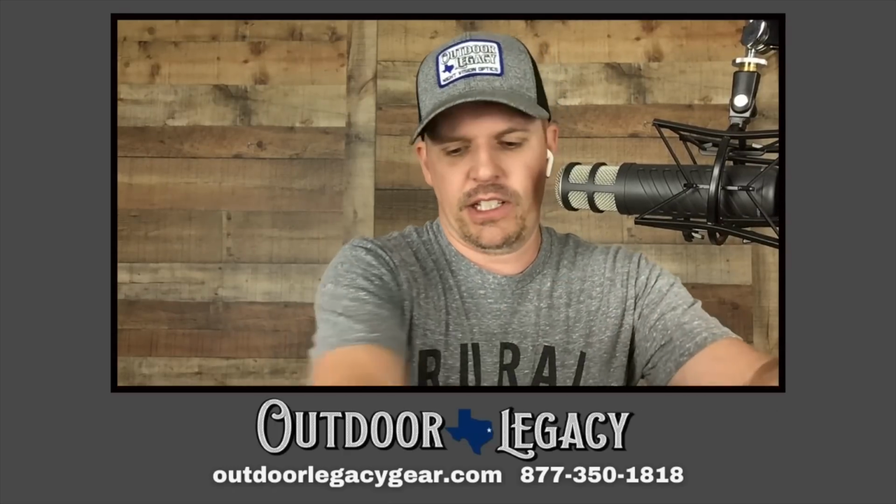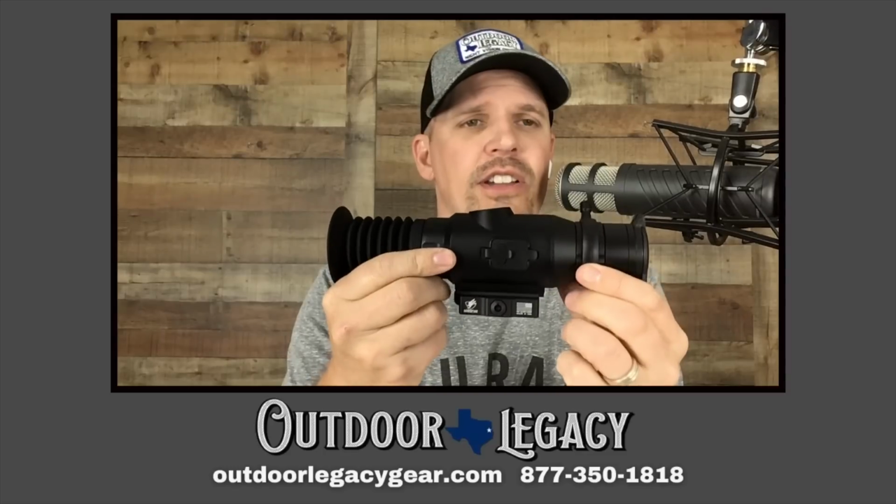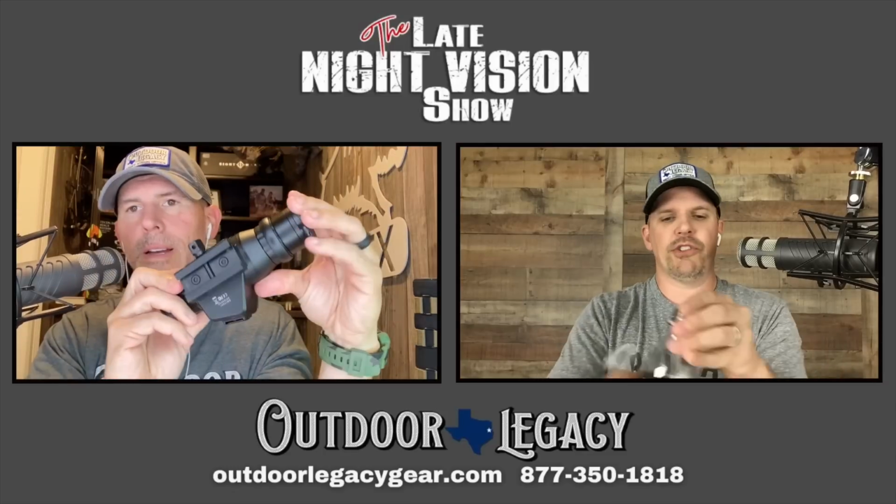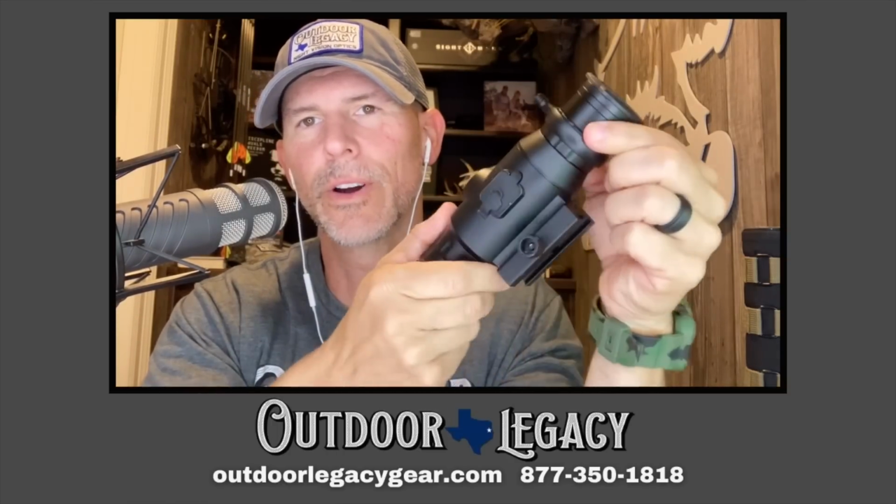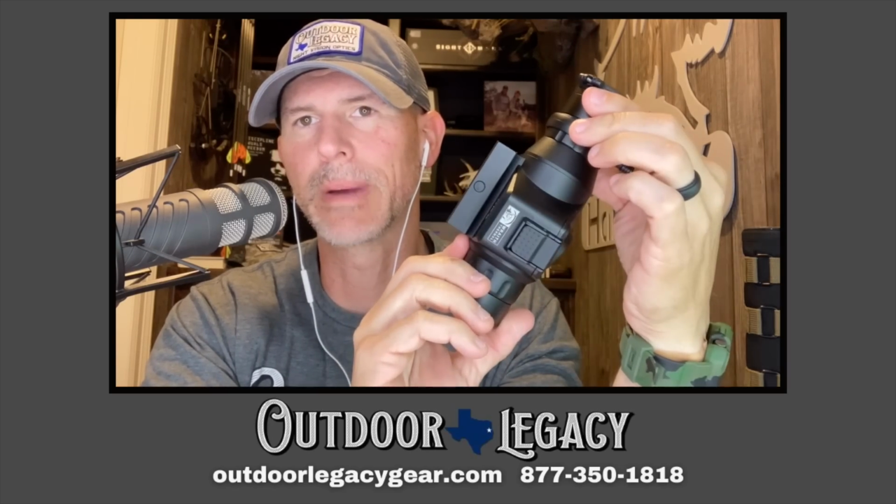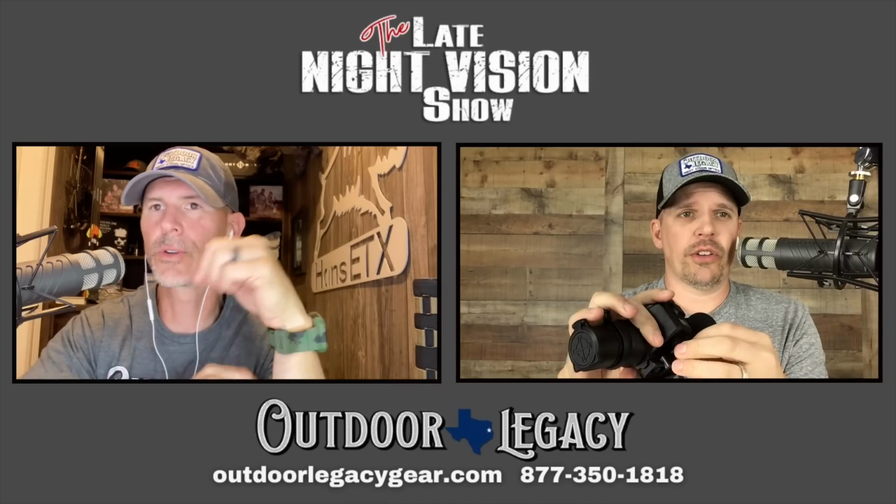All right, let's keep moving along. I want to show you this. This is the mount. This is not the stock mount. Hans, do you have yours where you can show the stock mount? Sure do. Show it real quick. It's basically just a thumb screw. You're just going to tighten that down on your rail. It's one thumb screw, a very basic mount, small in size, fits on a Picatinny rail.